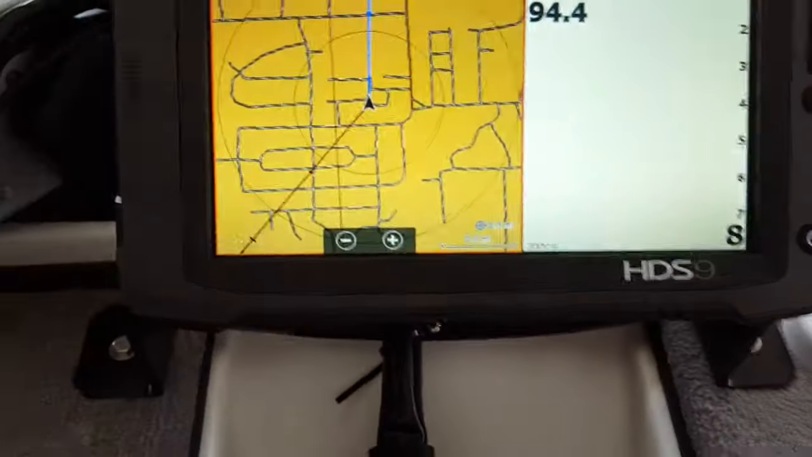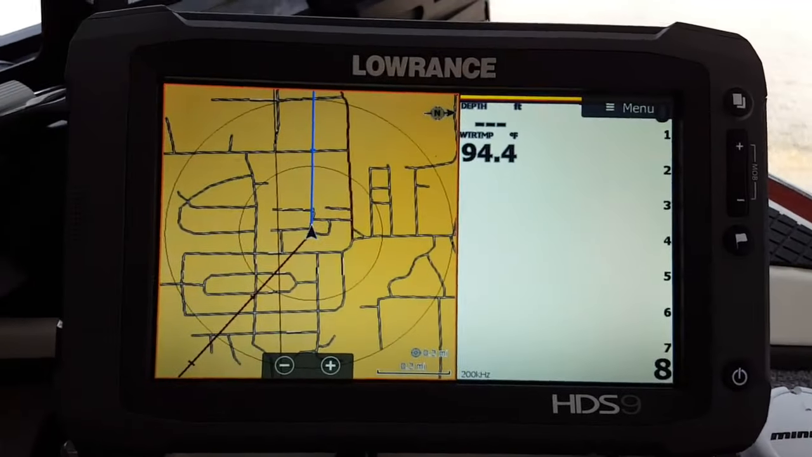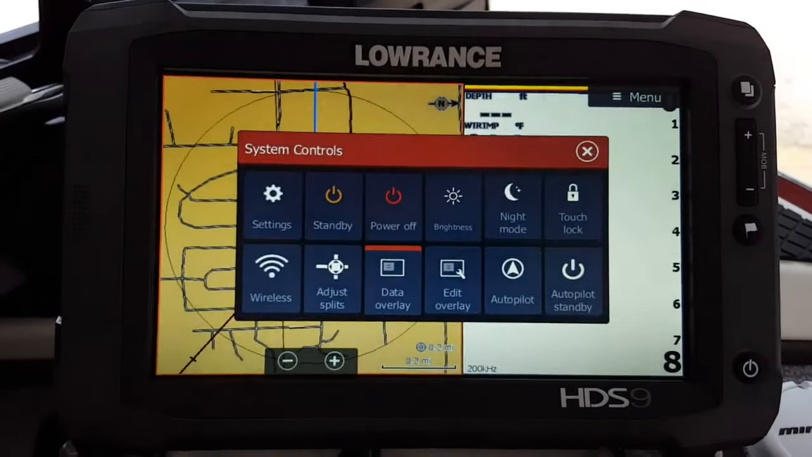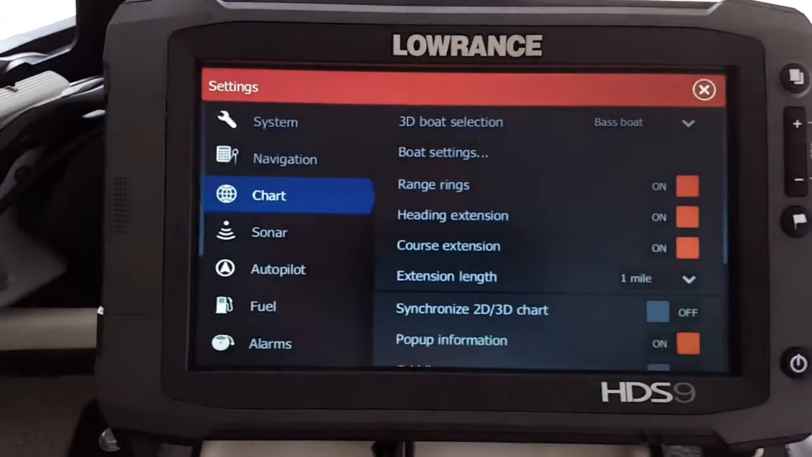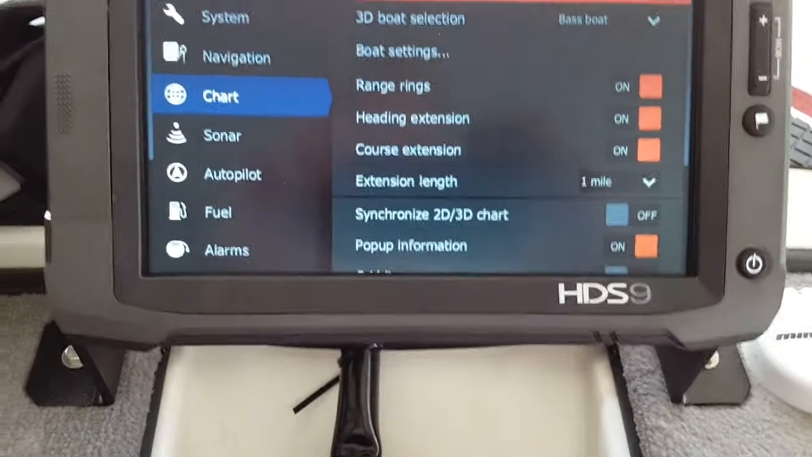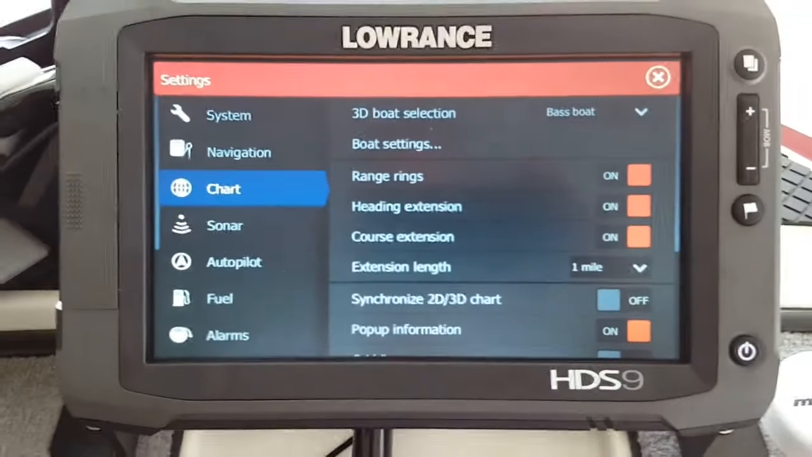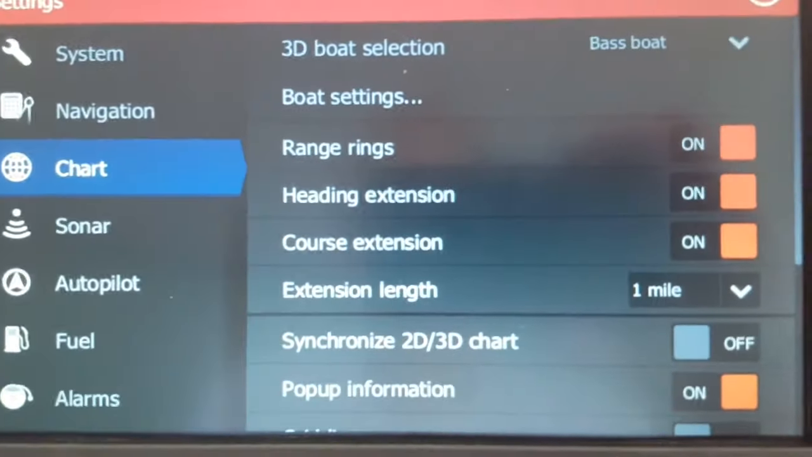Let me come out of it. Your screen's going to look something pretty much like this. And you're going to hit your power button. Then you're going to come up here where it says settings and hit settings. And that's the first thing that comes up, and we're going to be setting your chart. As you can see, let me get in here on that.